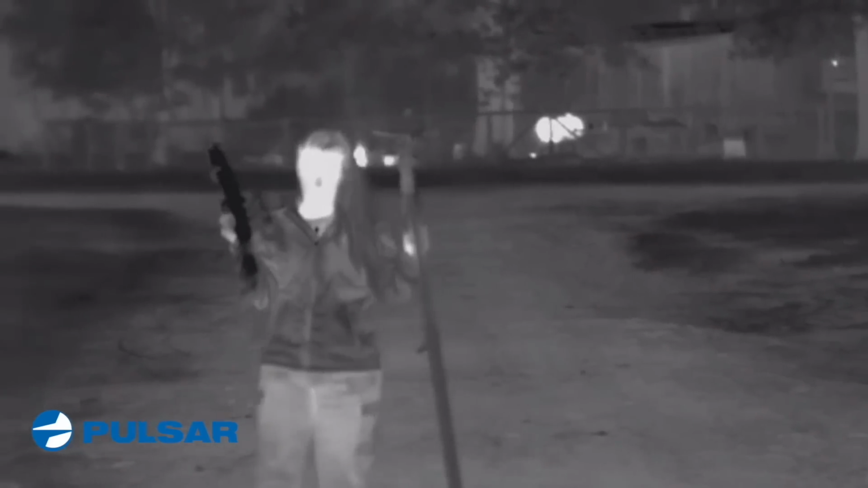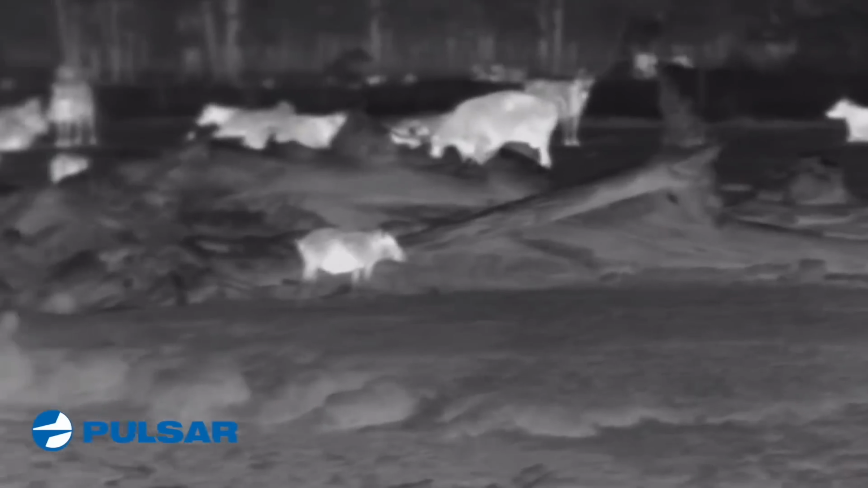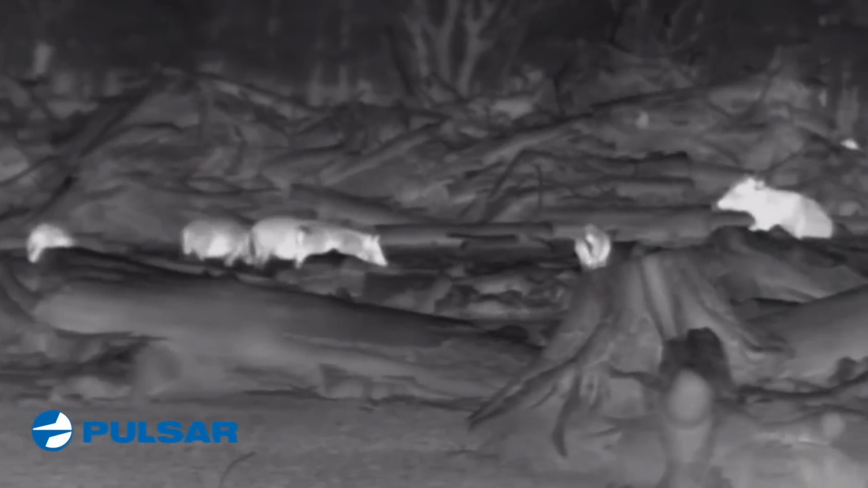So the setup for the night was my dad and I were walking around. He had a Helion in his hand, which is the monocular. I had the gun, which has a trail on top, and then we had a camera guy behind us with another Helion. And you'll see there are a ton of cows, a bunch of pigs, a bunch of piglets, and you can tell the difference between them all. It's almost like mama bear, papa bear, and baby bear.